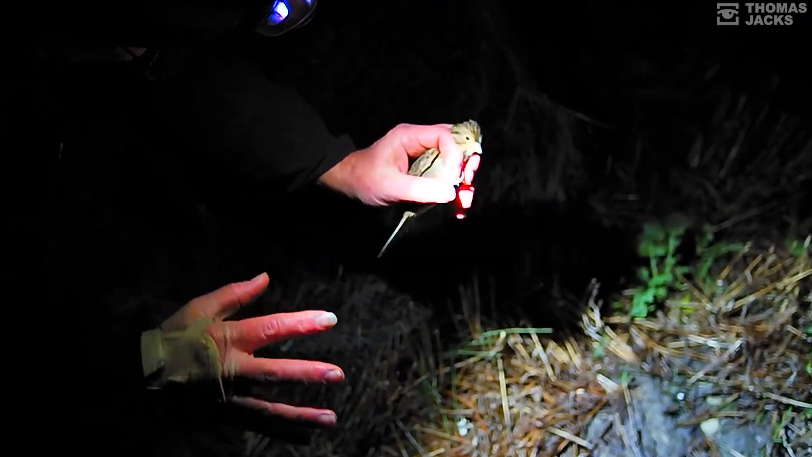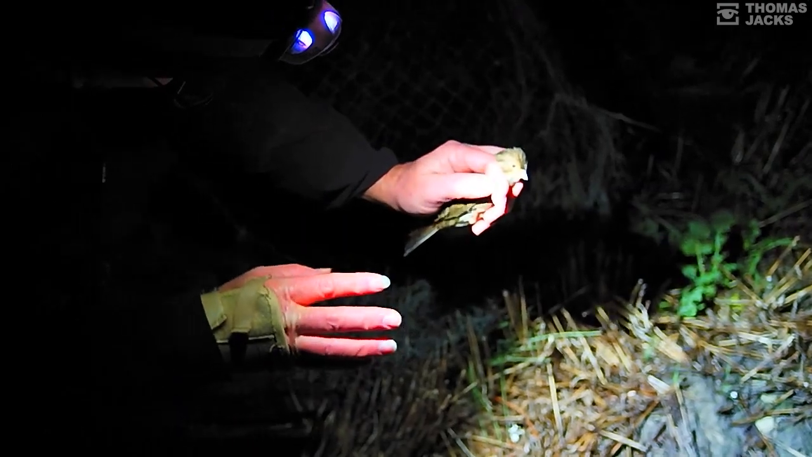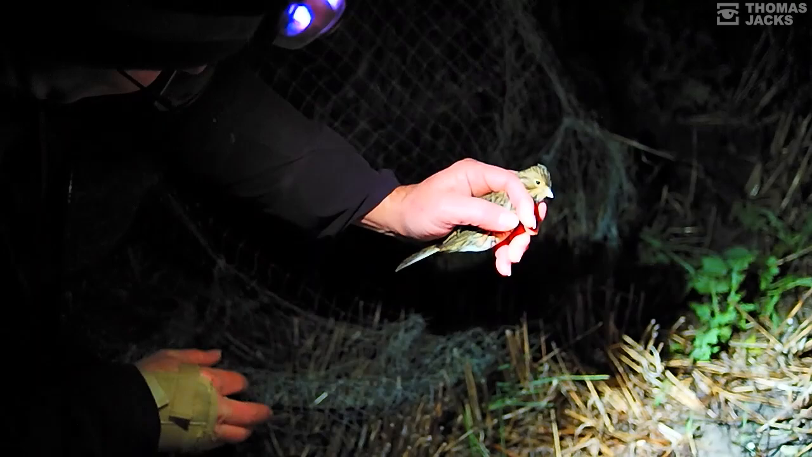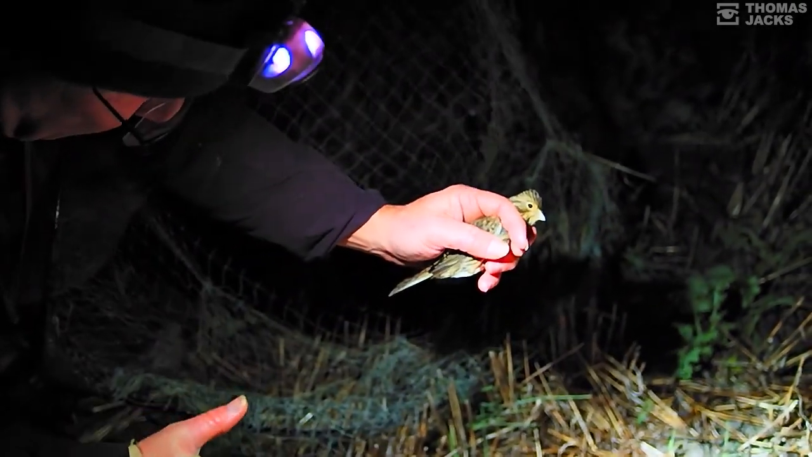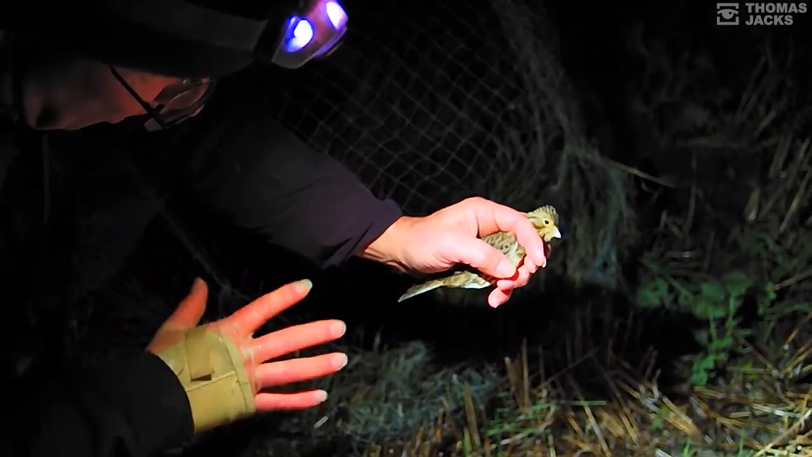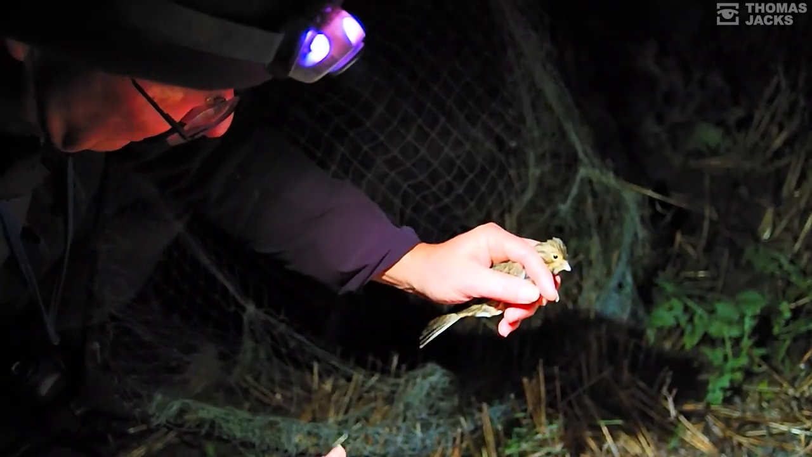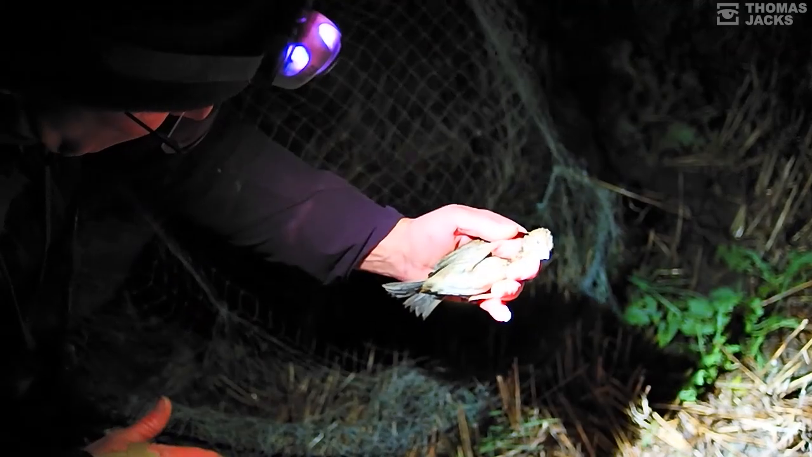So this is a bird that's declined by 94% across the UK. And I'm pretty much the only ringer largely who catches corn buntings with this method. We will be fitting these with colour rings. It's very, very important to understand more about how corn buntings move around the downs. So we've got a huge database of corn bunting resightings. So this is a really, really important bird for us. Very good. Oh, you must be thrilled. That's ace. That's really good, Paul, isn't it?